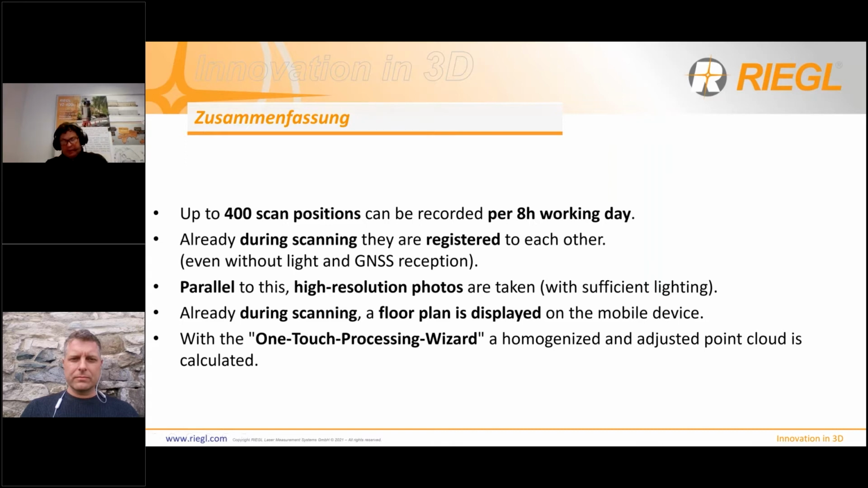Altogether, sorry for the German word on top, 50 scans per hour means 400 scan positions in an 8 hour working day. So that's easily possible with our laser scanner. While scanning, the scanner registers all these scan positions together. And it can also register the scan positions without any light and without any GNSS reception.